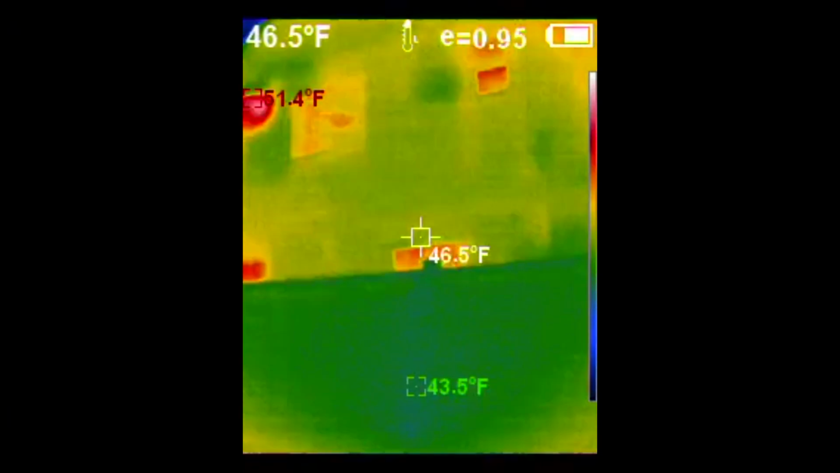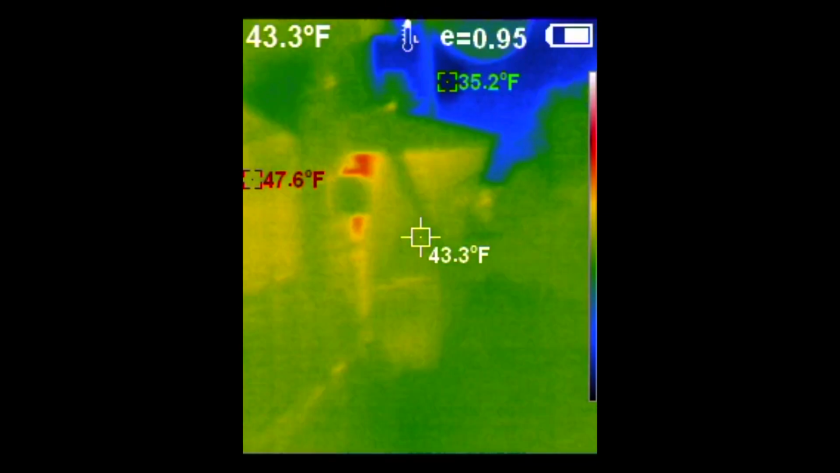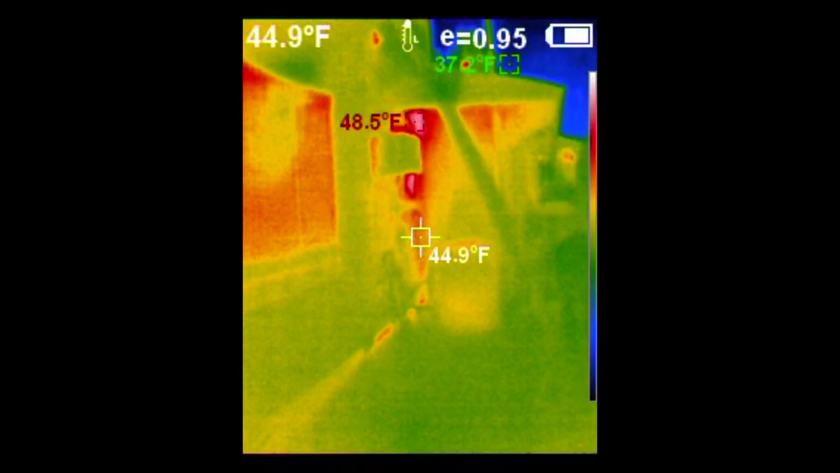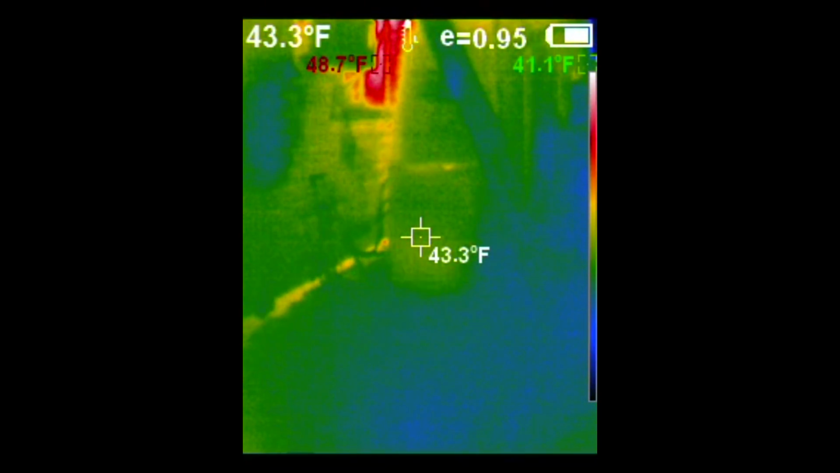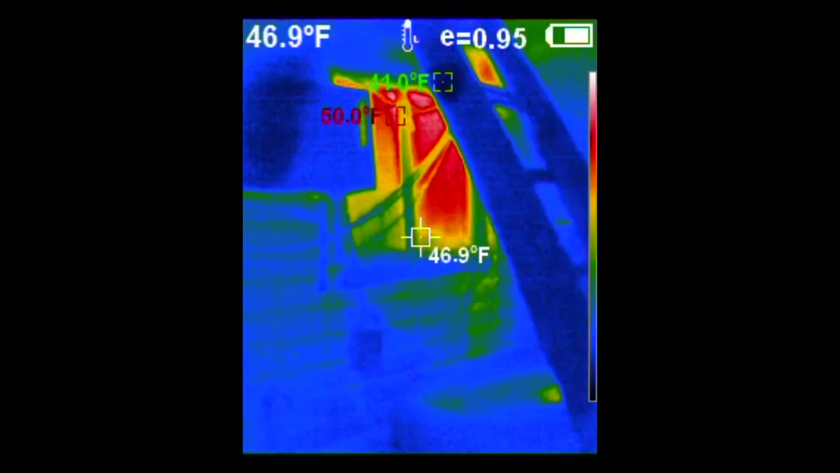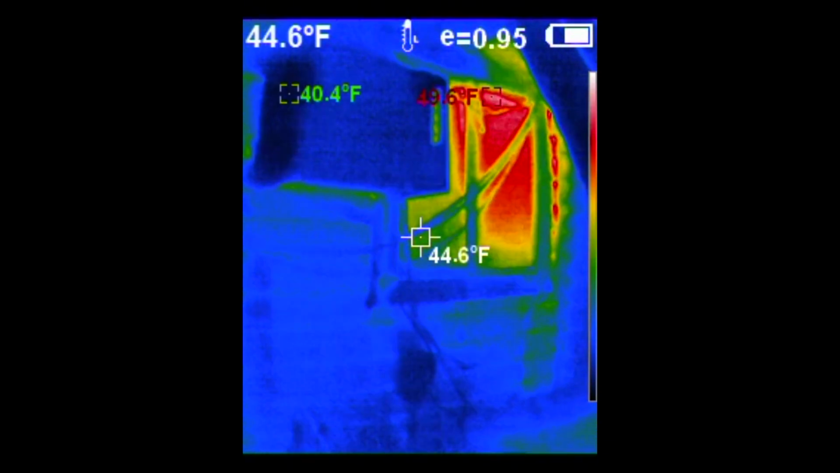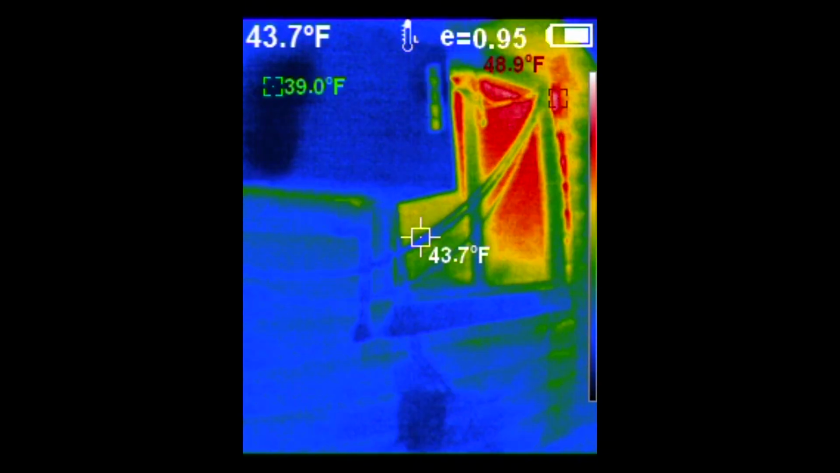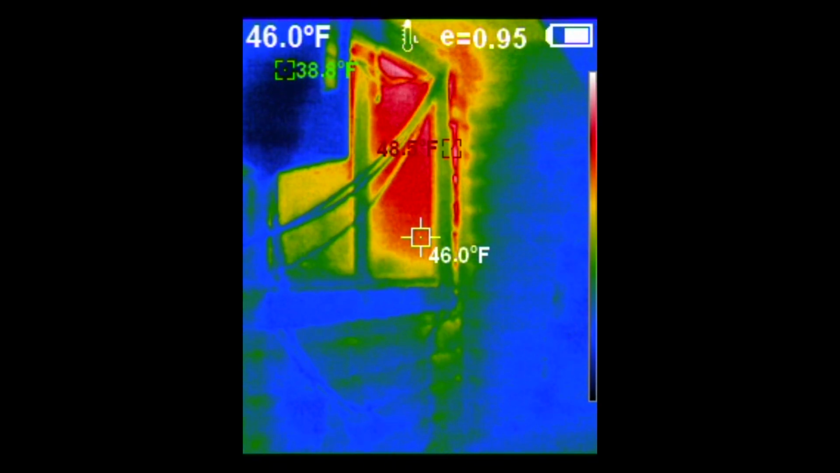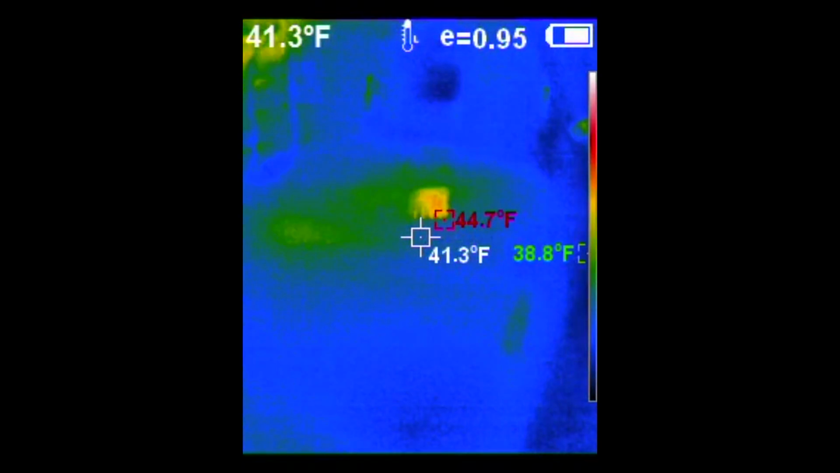There's a neighbor's house. As you can see, my insulation is actually not bad. The hotspot you see there in red, that's actually my office window. My office is quite warm. I've got the window open just to cool it down a bit because I've got computers and stuff running. So that's why that's so hot.